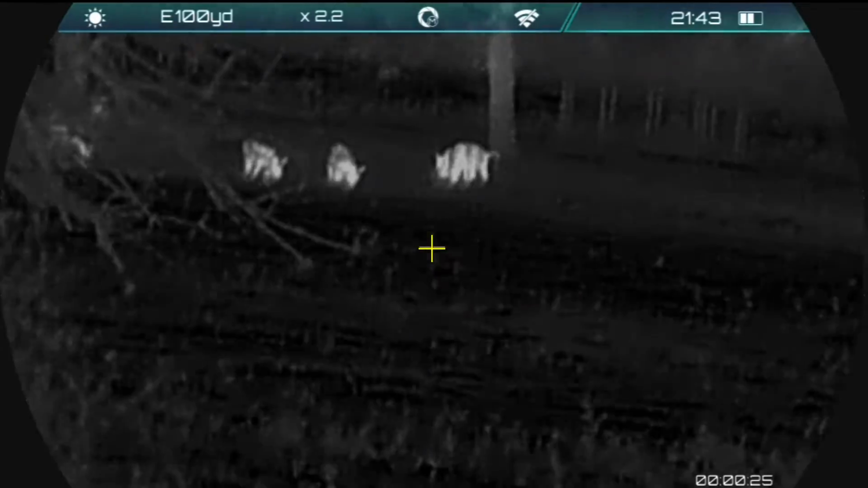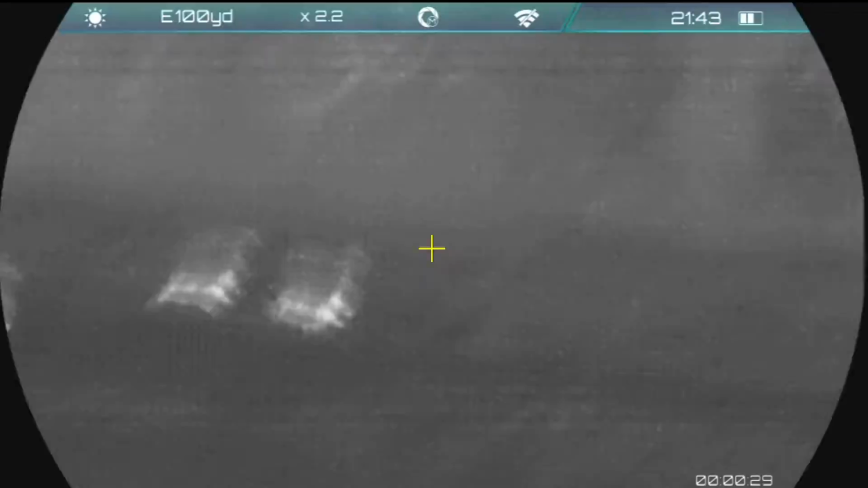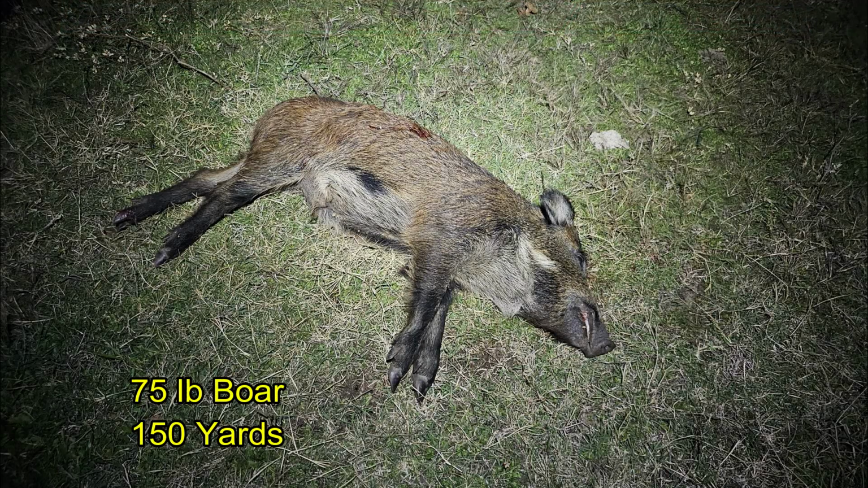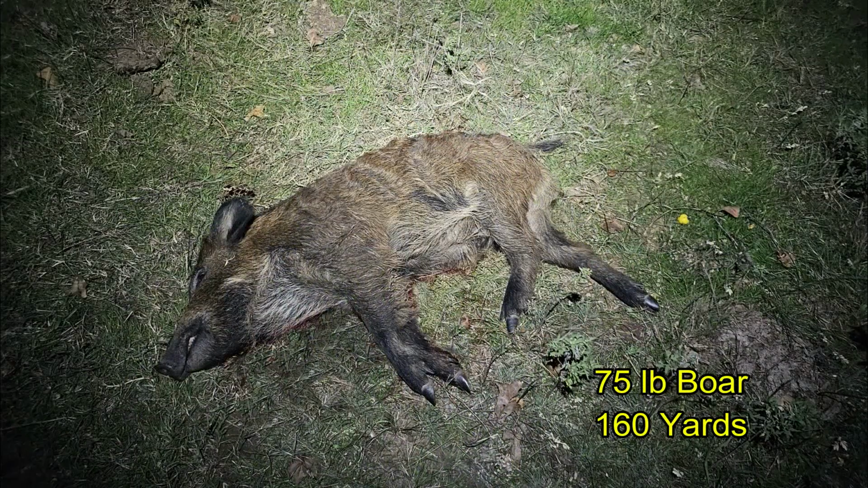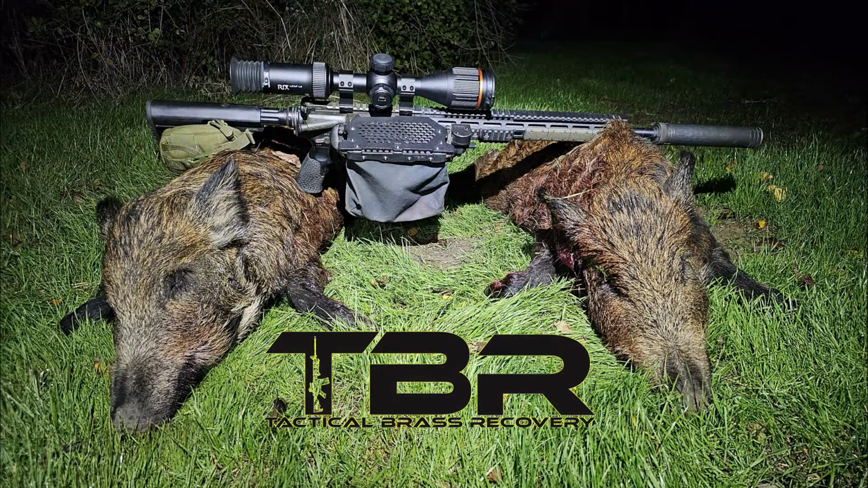Alright, here we go. Four shots and I am not happy, but I do have two hogs down. I've got a 75-pound boar down at 150 yards and another 75-pound boar down at 160 yards. Brass Catcher by Tactical Brass Recovery.